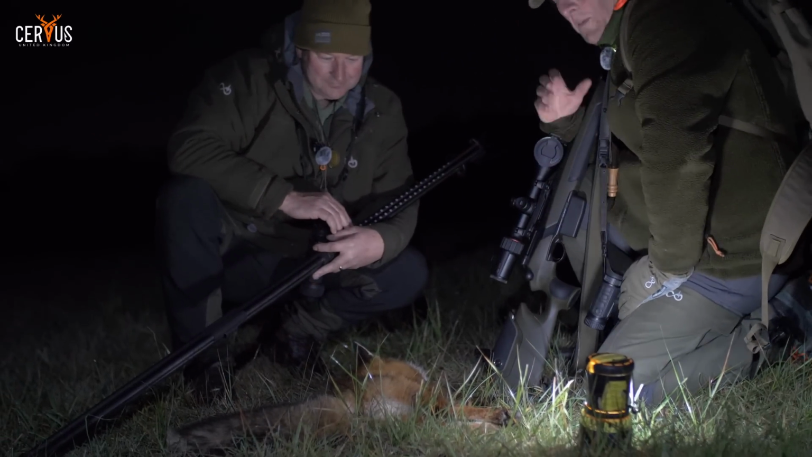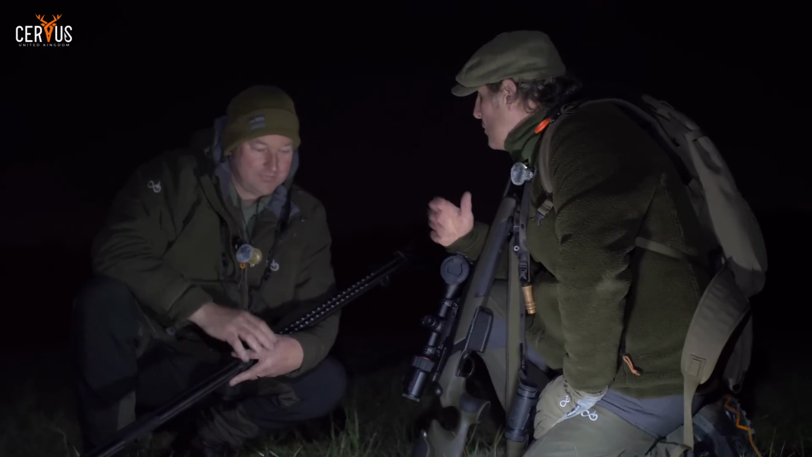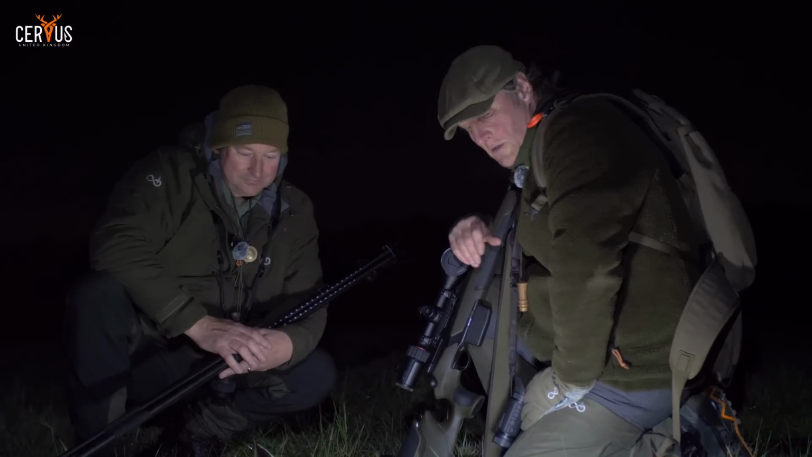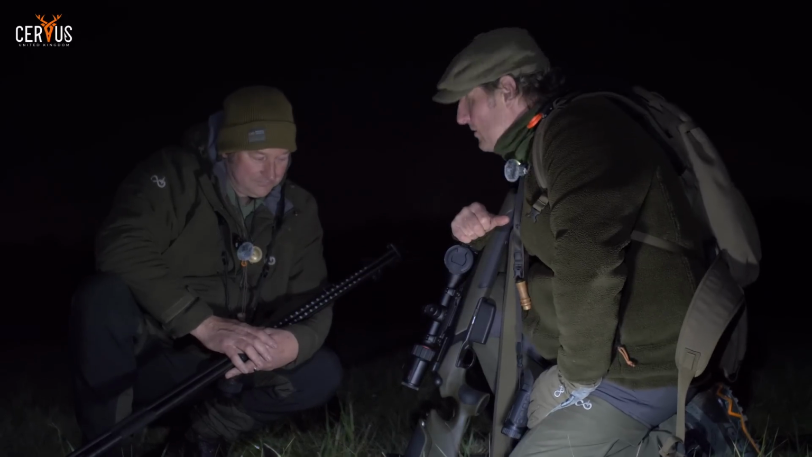And we spotted him, and he was just sat there. We're in pitch black, of course. He was just sat there making his mind up what he was going to do. But Pete's been putting some bait down, so I'm sure he was going to come to that. And just set ourselves up in the sticks and shot him quickly. So I think that's us done, isn't it, Pete?